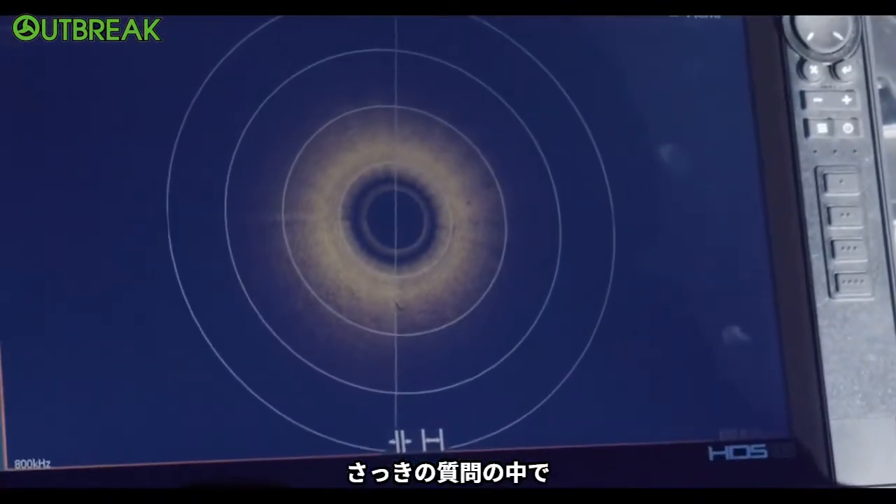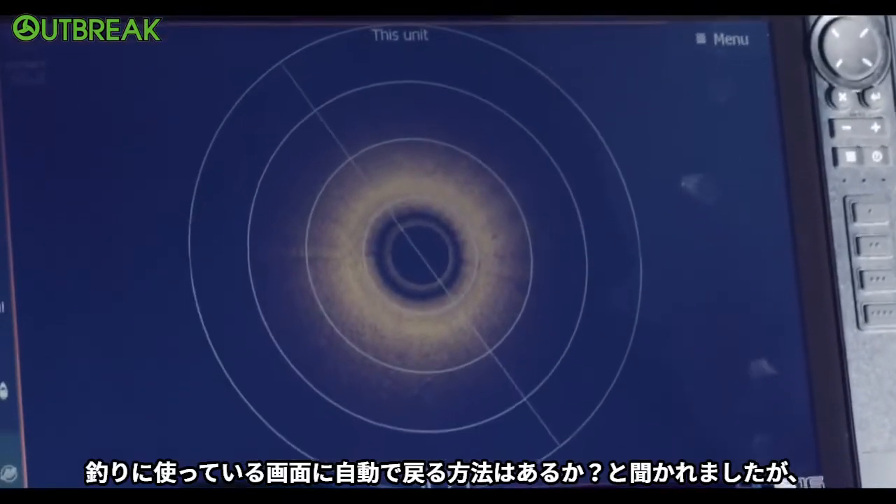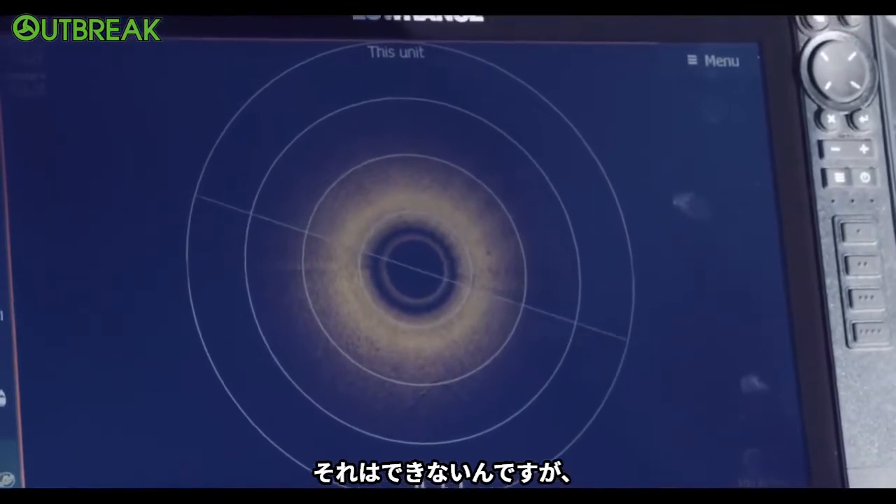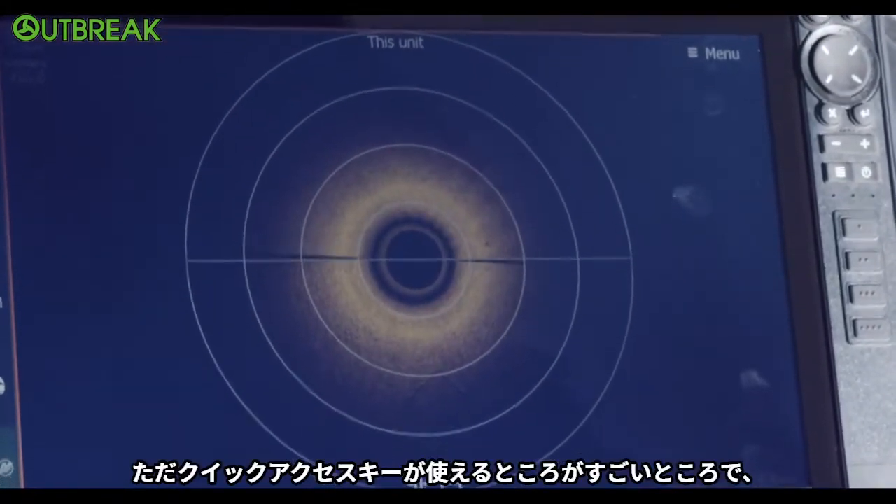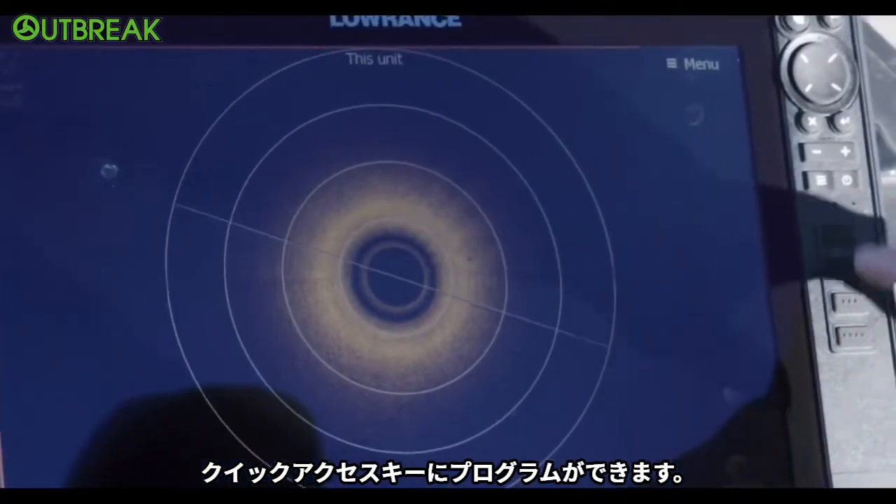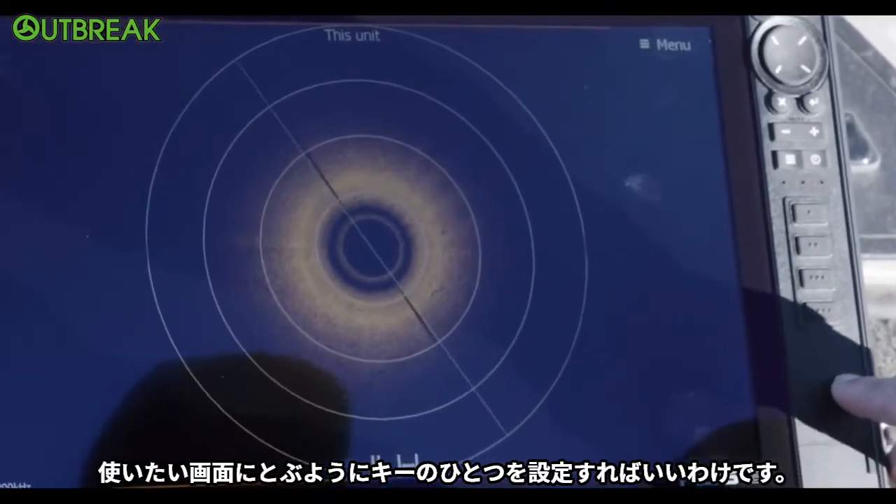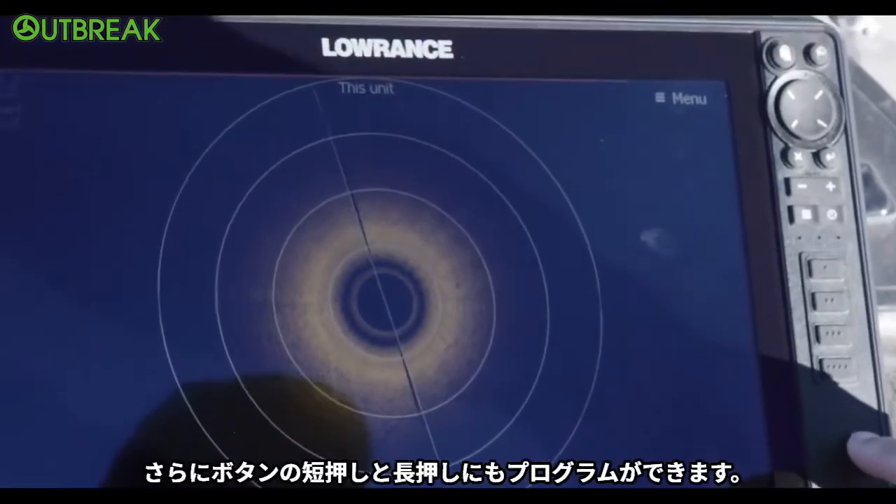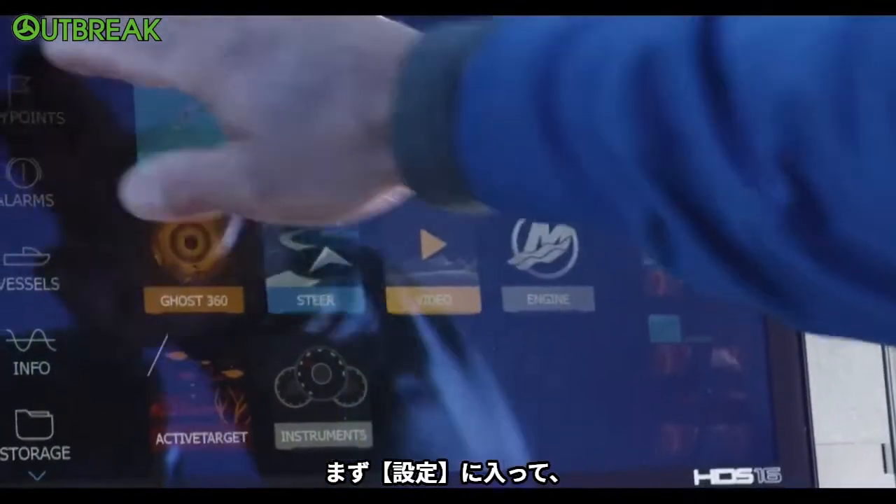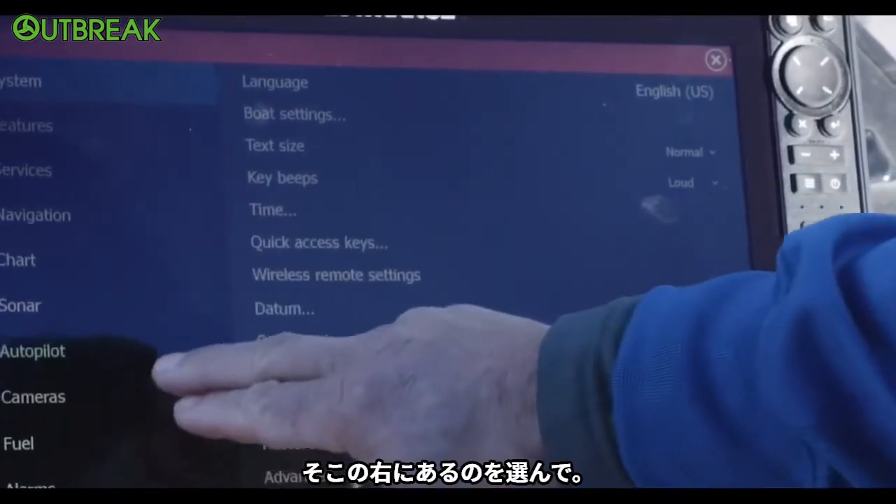All right, so one of the questions you had for me earlier was, can this thing just automatically go back to the screen I use when I'm fishing when I get here? While it can't do that, the awesome thing about these quick access keys is that you can program one of your quick access keys over here to go to the screen you use when you fish. And you can either do it with a quick press or a long press. So if I was to go to my settings, go to quick access keys right there on the right.